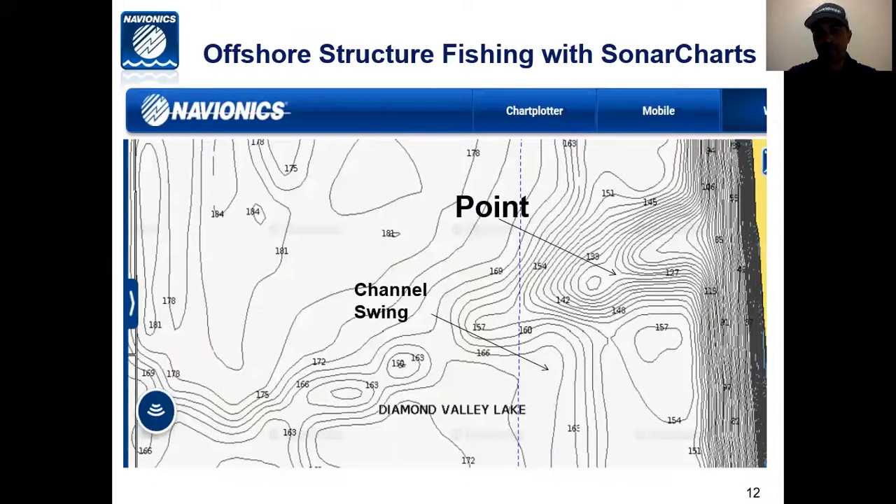Points are another high percentage spot that we fish. This screenshot actually shows a point at Diamond Valley Lake that actually has several key high percentage spots. So you see a long tapering point that runs way out into the water. Now keep in mind the lake's down about 100 feet. So at 100 feet down, this hump is in 20 to 30 feet of water. So you see the primary point, you see a hump, and you see a secondary point.